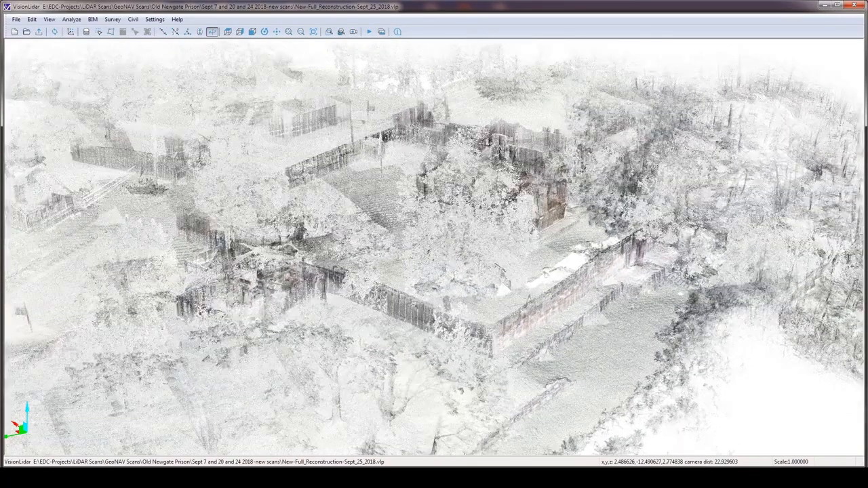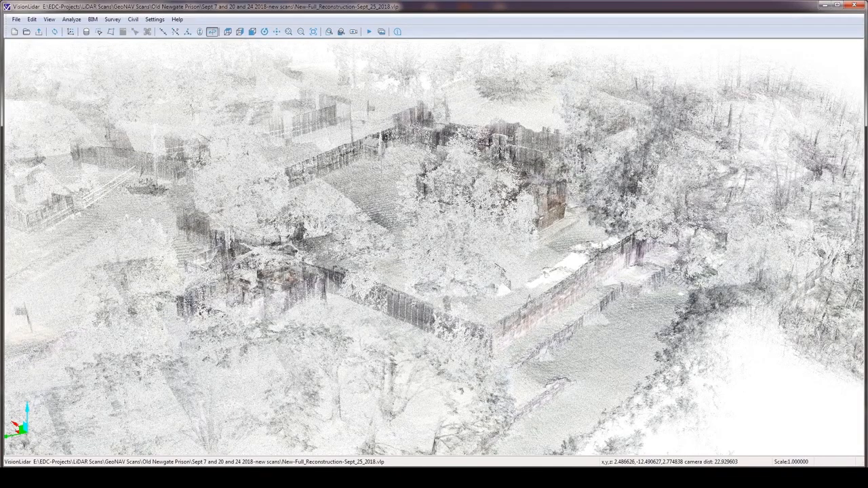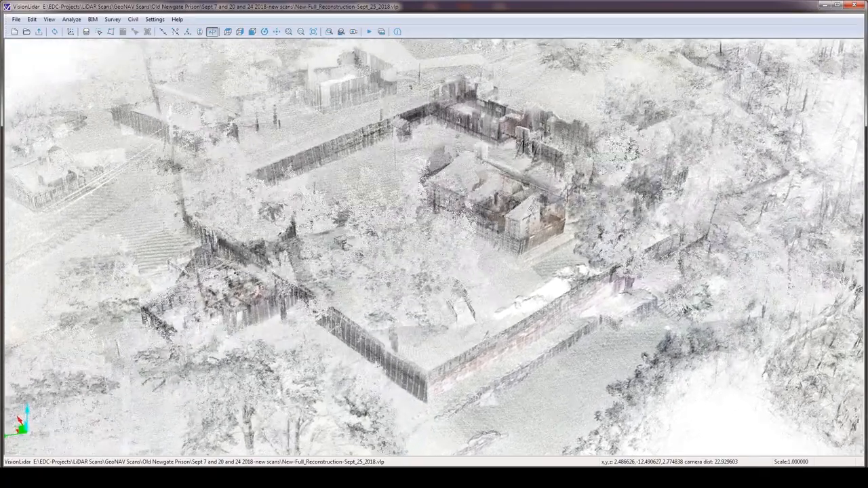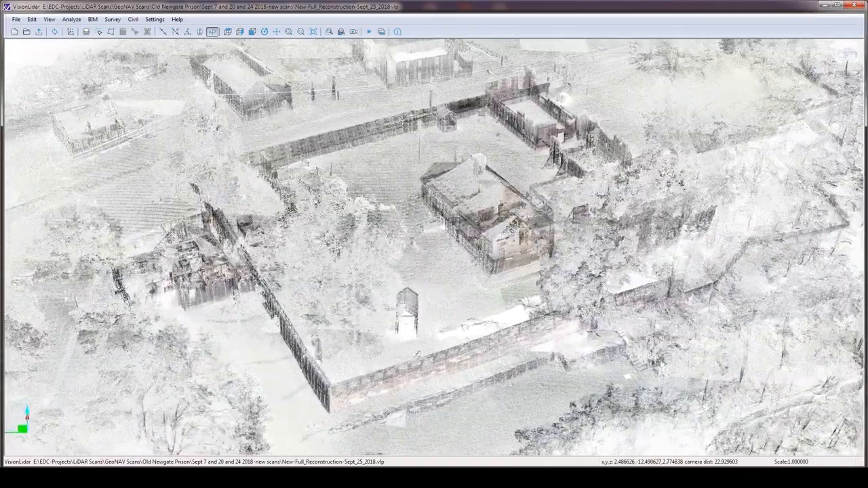So let's get started. In this first video, I want to show you how I do what I do and why I do what I do. I'm a trained landscape architect with 34 years of experience, so visual representation is critical to me. I chose this scanner for its colored point cloud capabilities and its ease of use.